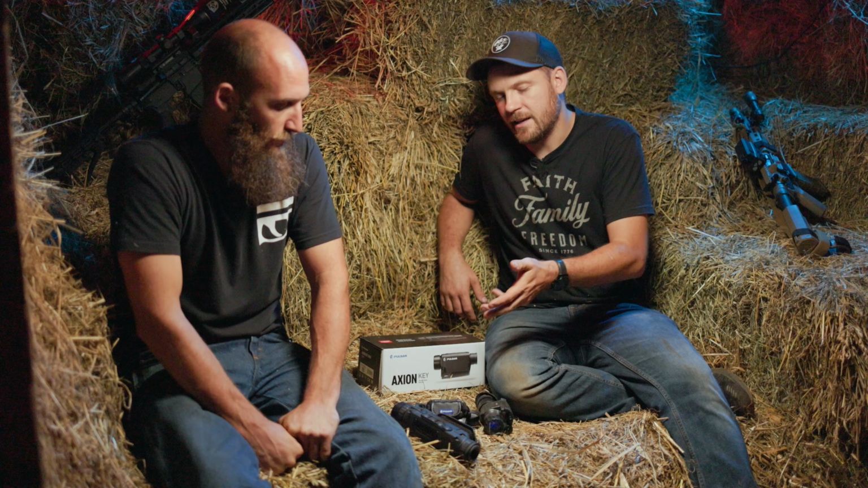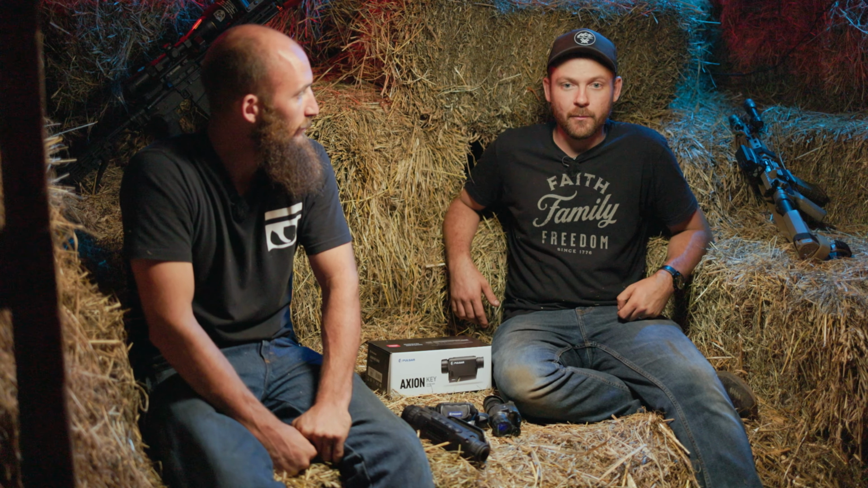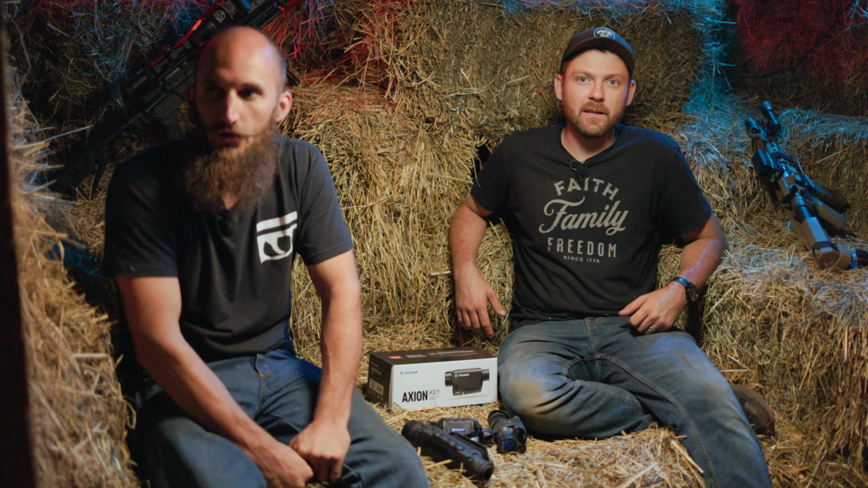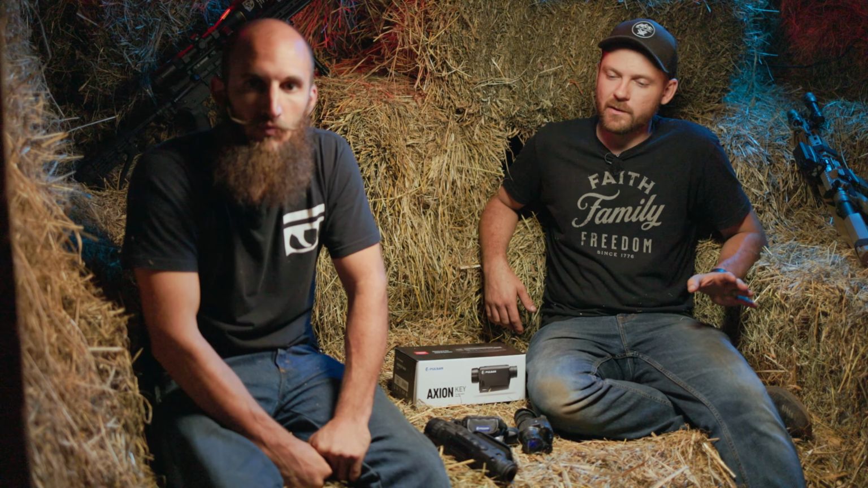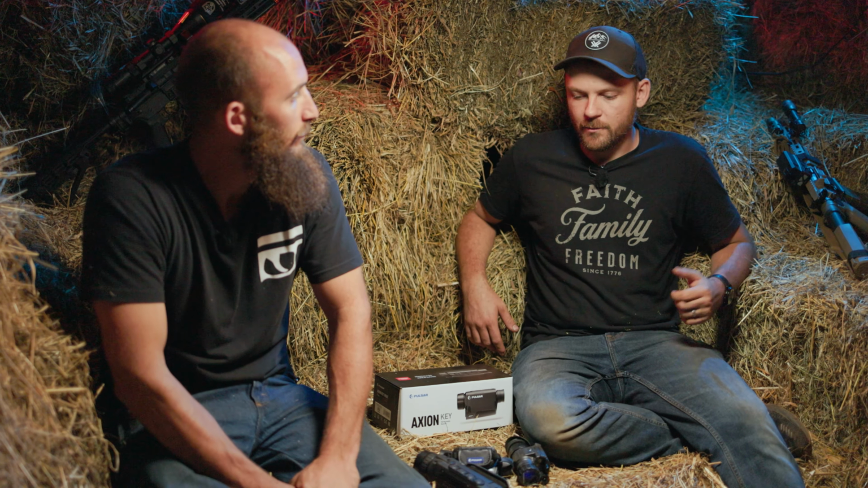So if your budget says, I can afford $3,000 to $5,000 for a high-end handheld thermal, you're going to get a pretty ballin' unit. It's going to be excellent. You are going to be blown away by the clarity. Same goes with the weapons mount. If you can get a 640 core, you're going to have a higher performing optic on that gun. And that's something to consider.